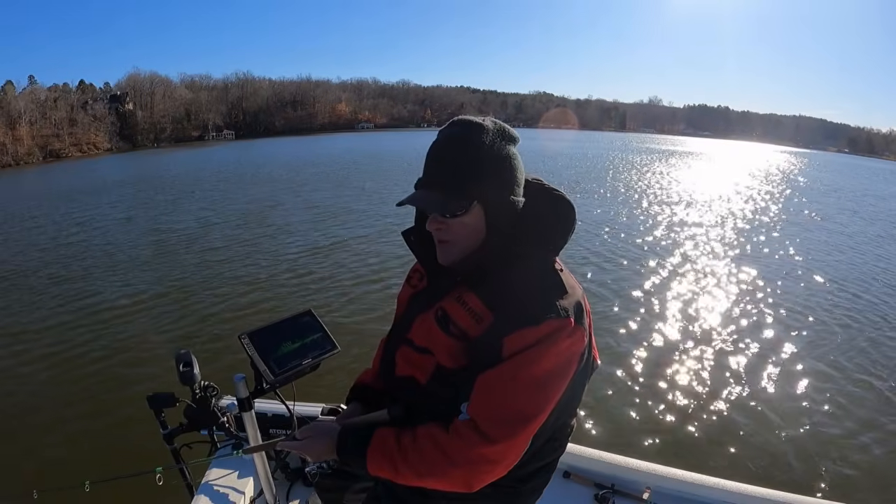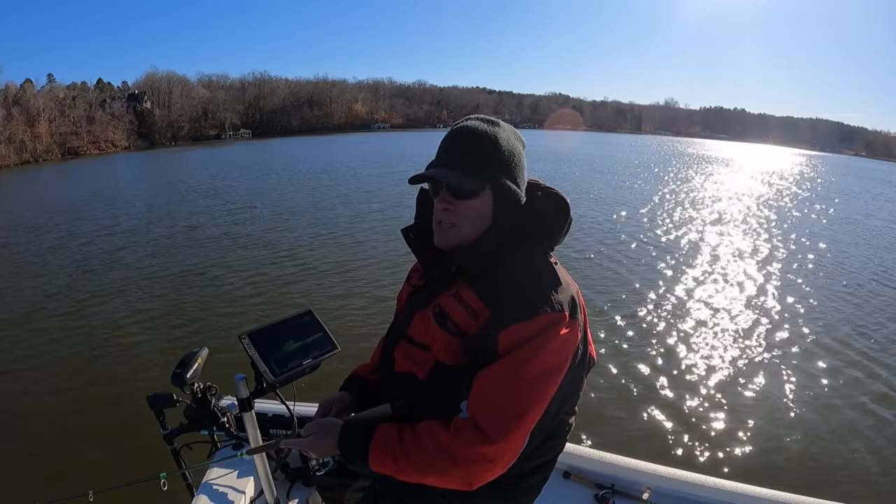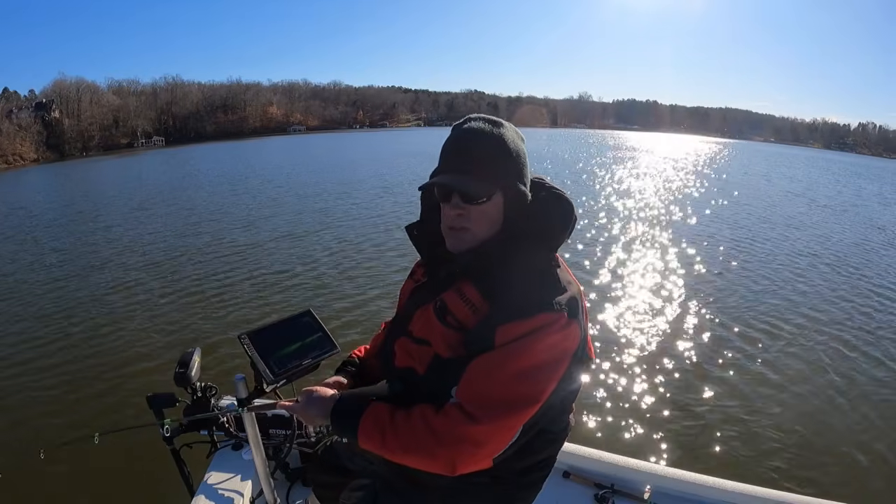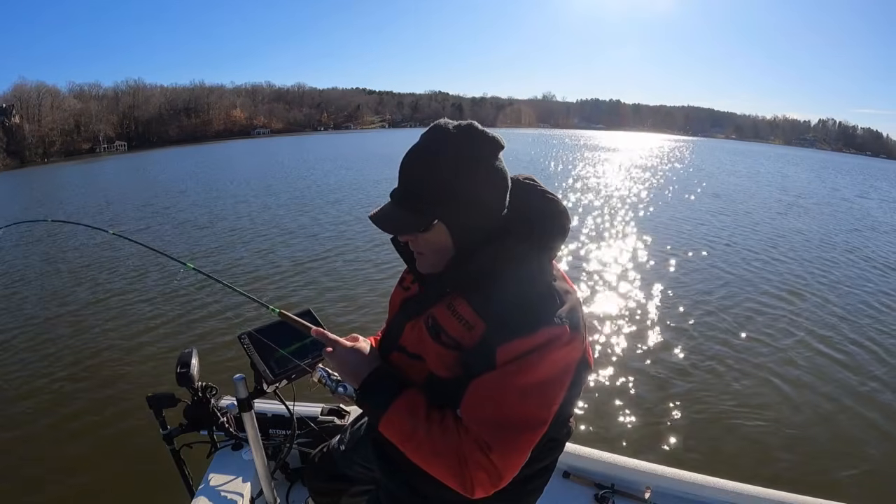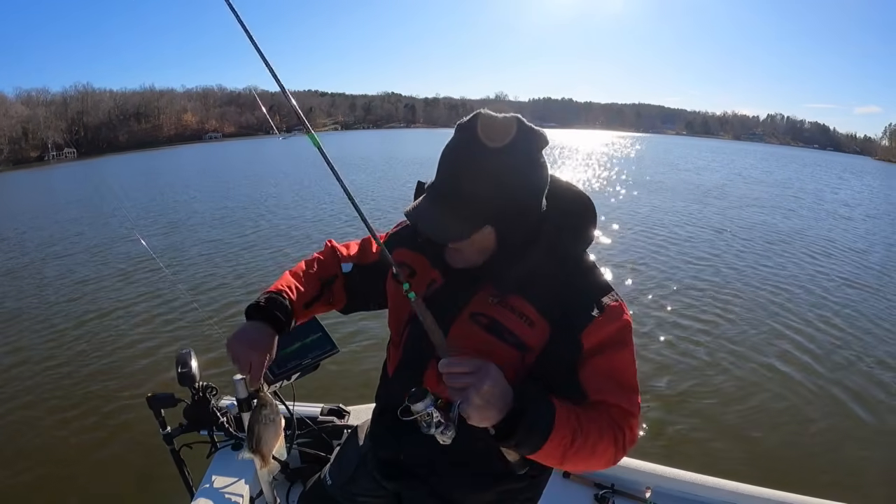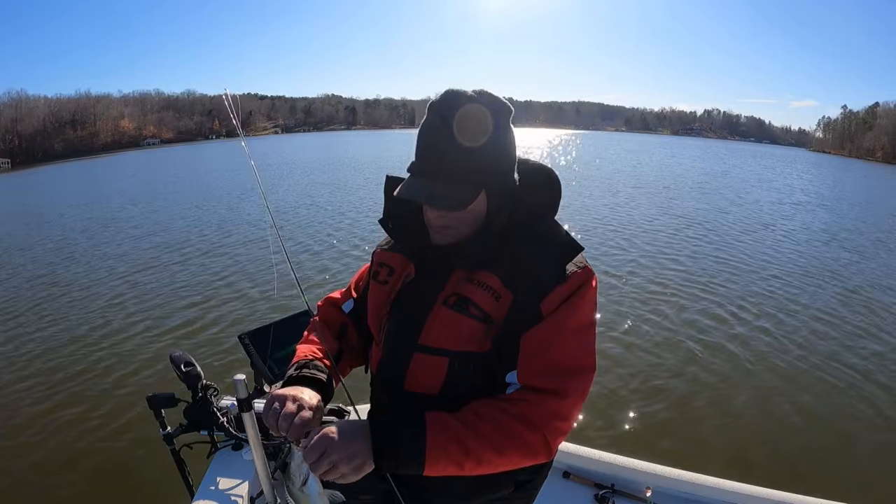Now, I'm finding when I find a stump on the bottom or a little hump or something like that, there's a few more fish hanging around. Not necessarily right on the stump, but kind of close to it. There's one right there. Now I just threw it out there, let it hit the bottom, and brought it right back up, and he is just as mean as he can be. Another decent crappie right there. Oh, boom. We will take that joker.